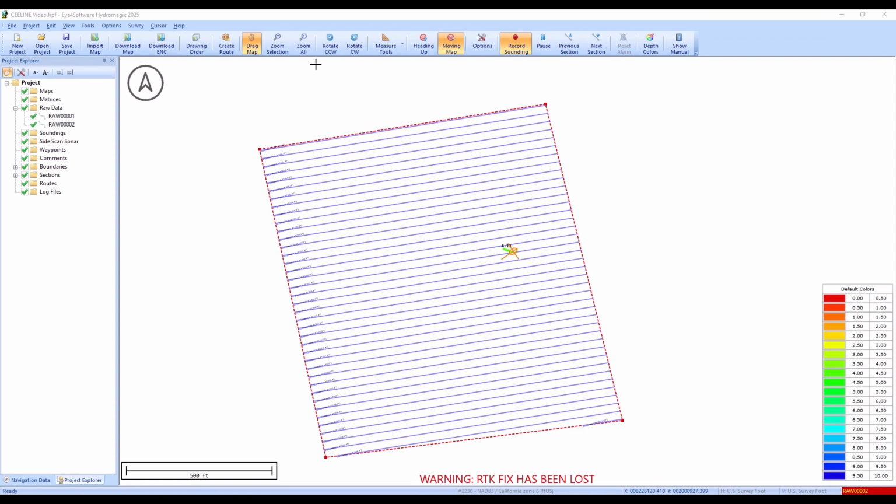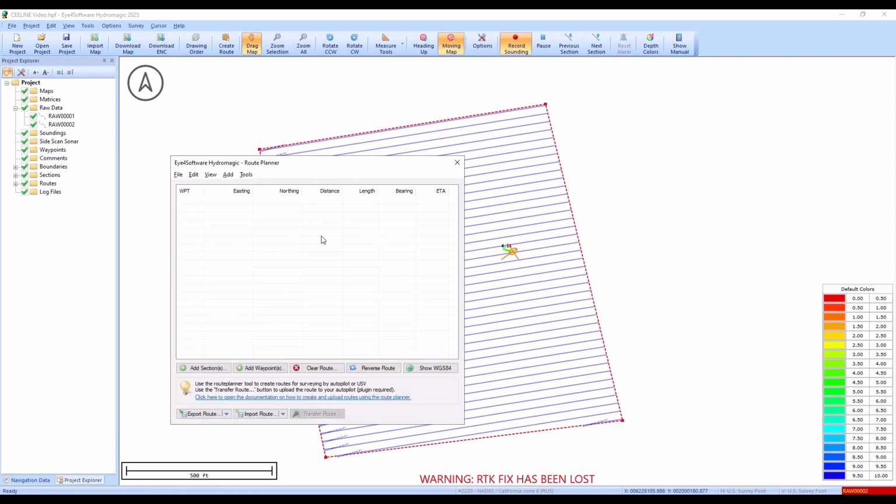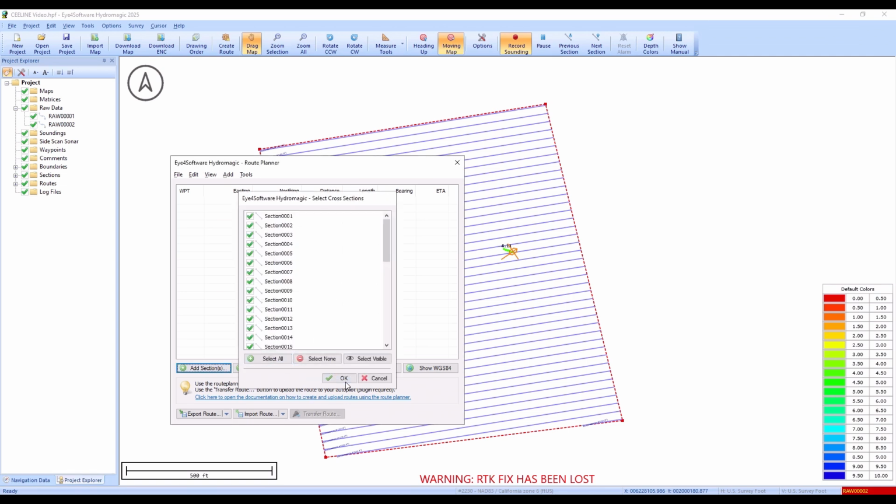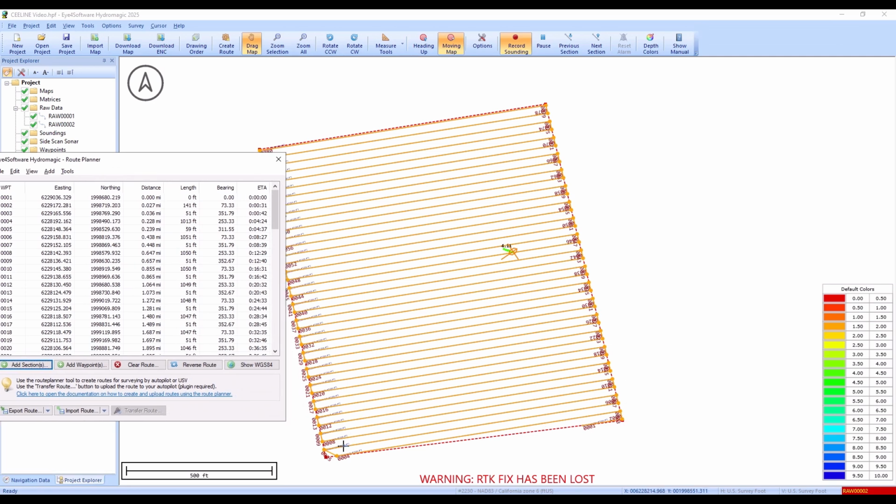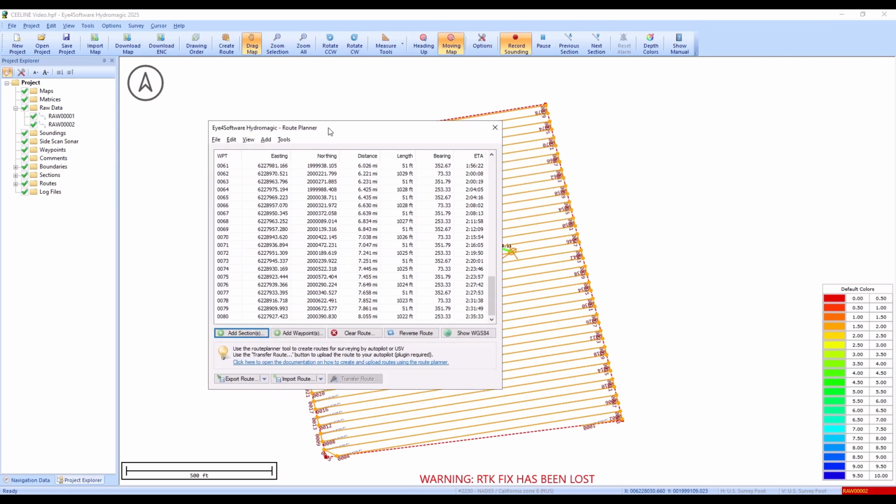Now what we can do is go one step further and actually generate a route from our sections. So the routes are usually used for autopilot line plans, but it can be useful just for your regular survey planning. If we generate a route, we can create a route here, add all the sections, just select all of them. So now it generates the route. We can see here the route on our route planner. It tells us the distance, 8 miles in this case, and the ETA, 2 hours and 35 minutes. And how does it know that?